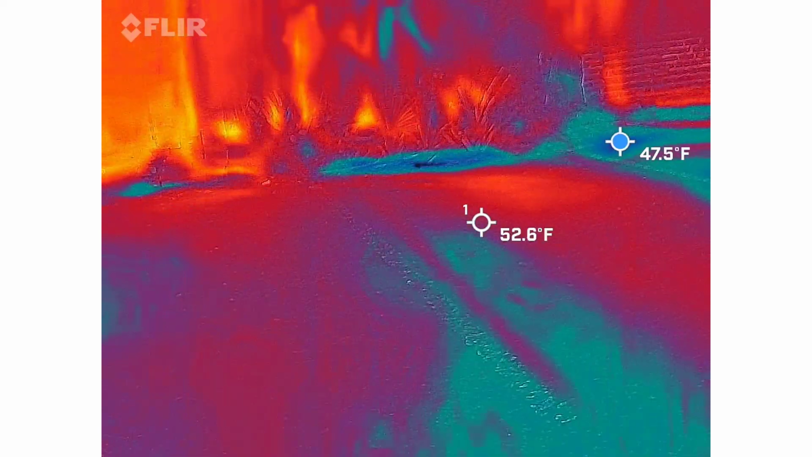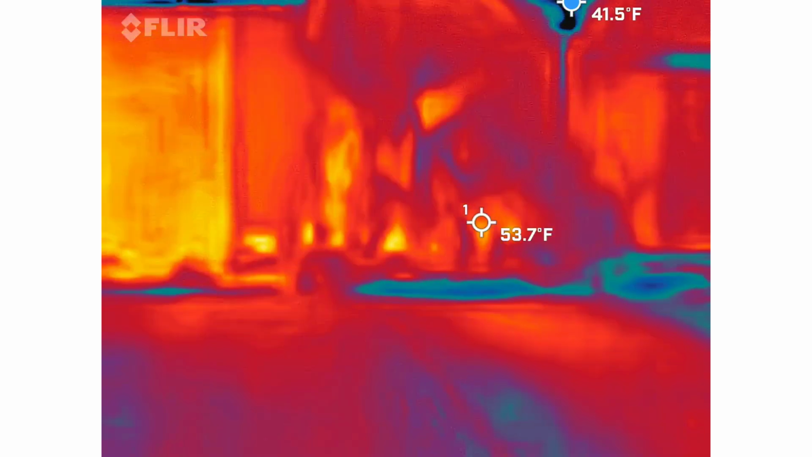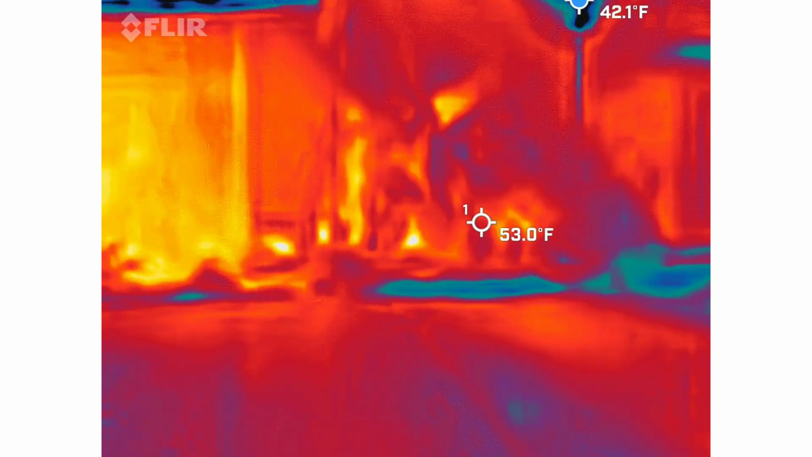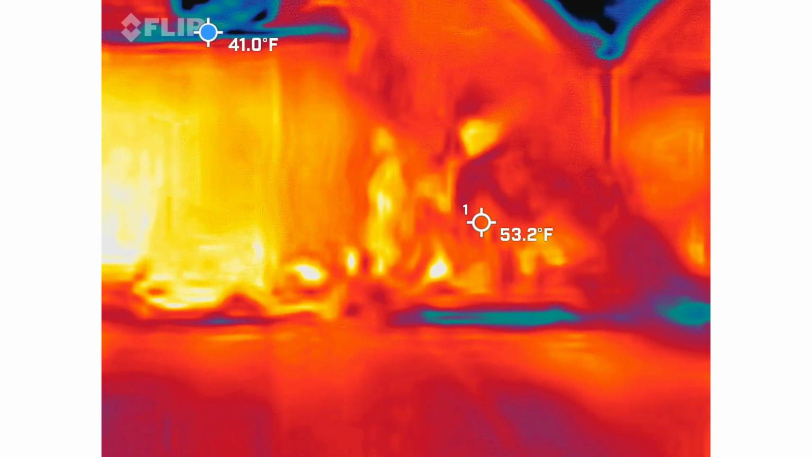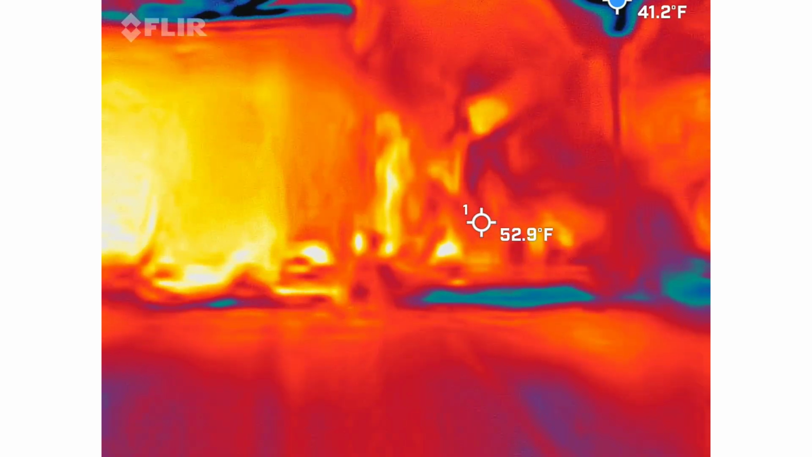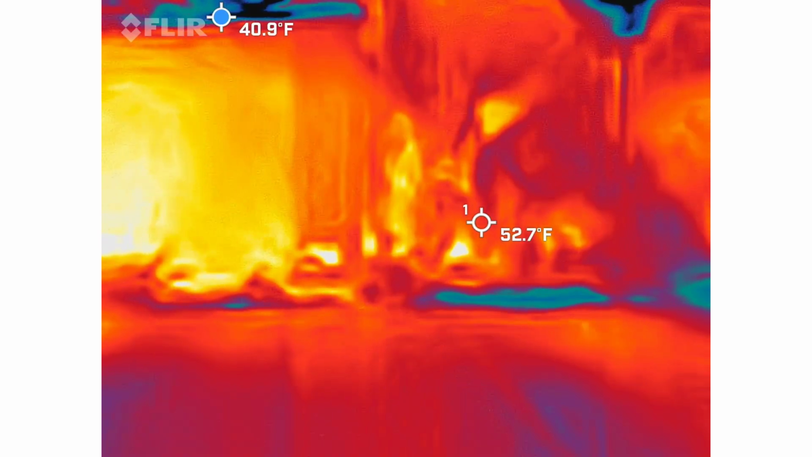Now you have to kind of take in consideration that there's a lot of sticks and long branches and whatnot over there. But this one over here that keeps popping up isn't. But yeah, that one's weird. This guy over here, I'm going to say, is like the little bushes over there on the left.